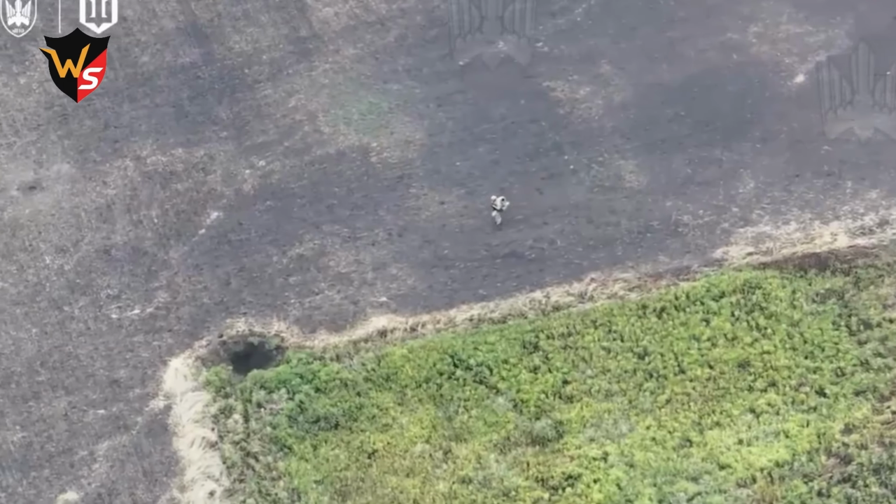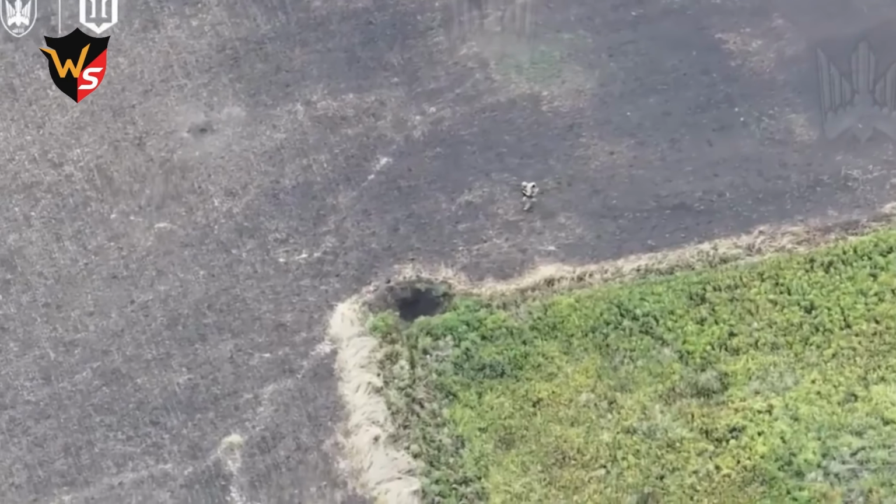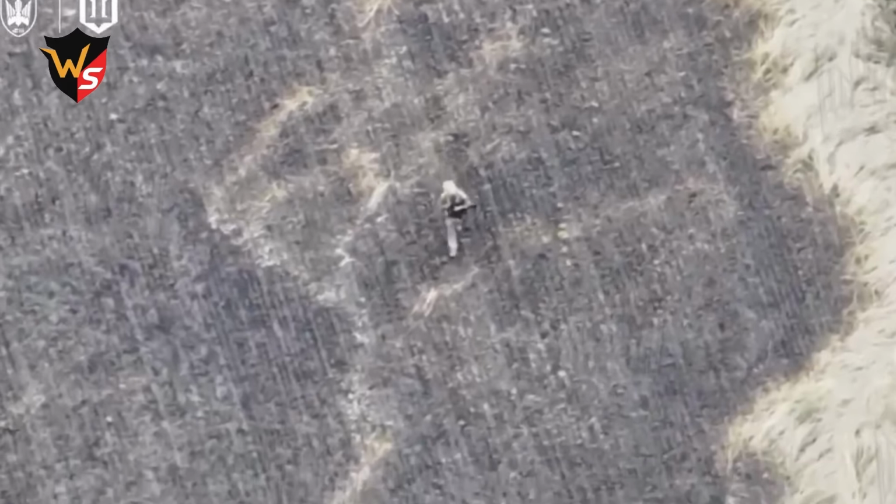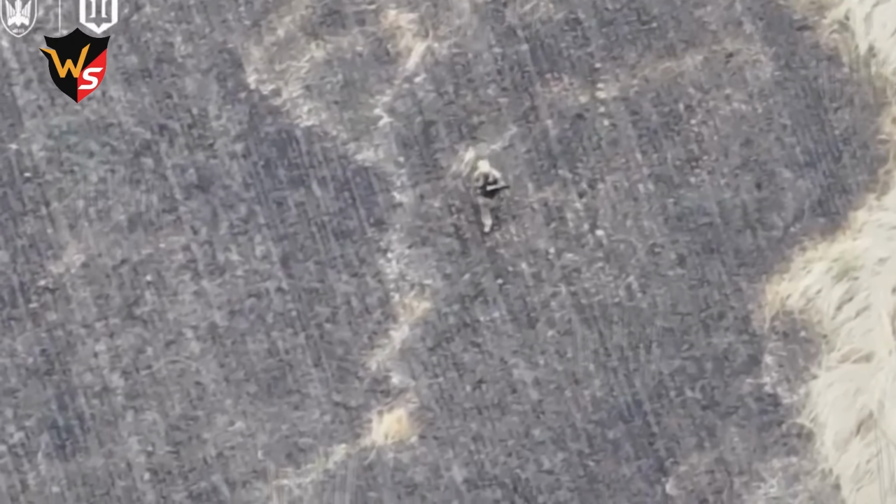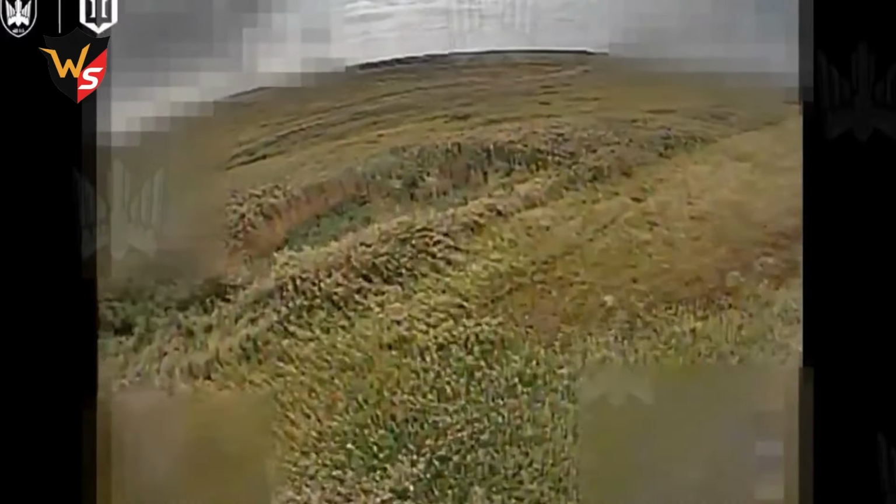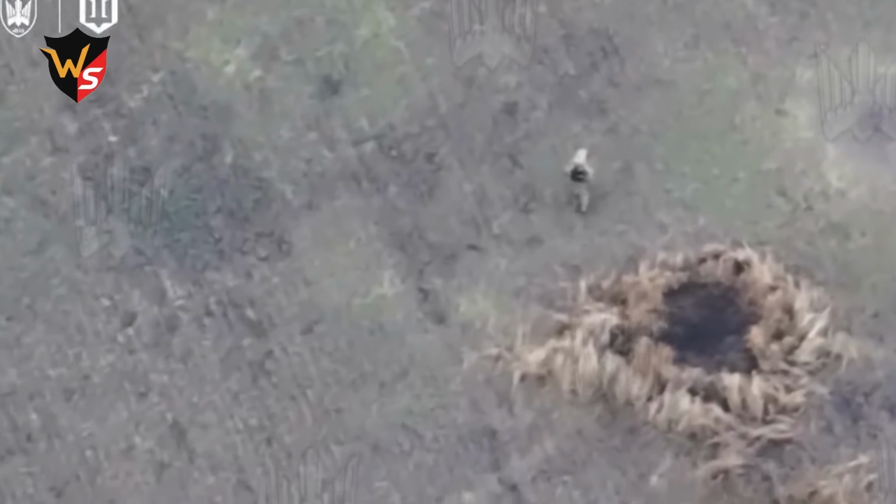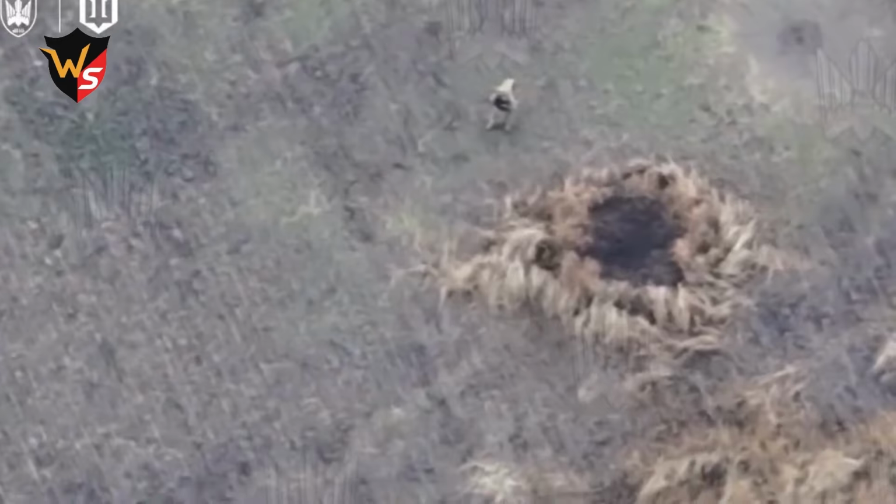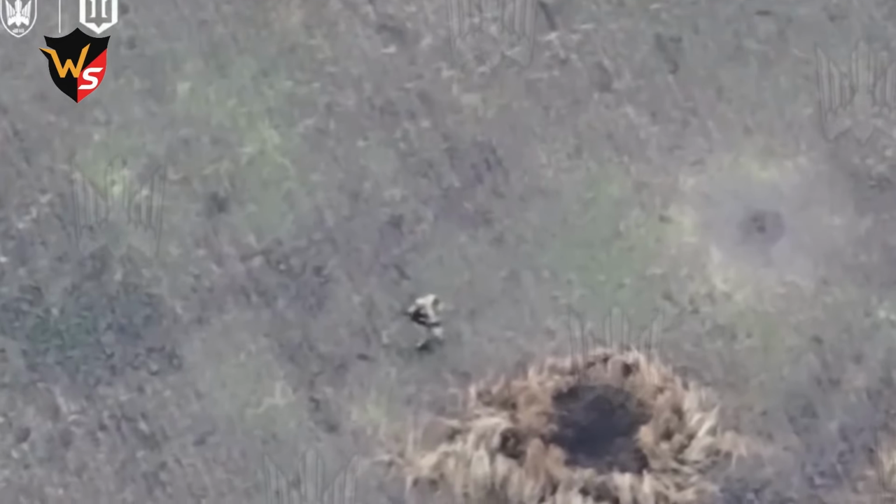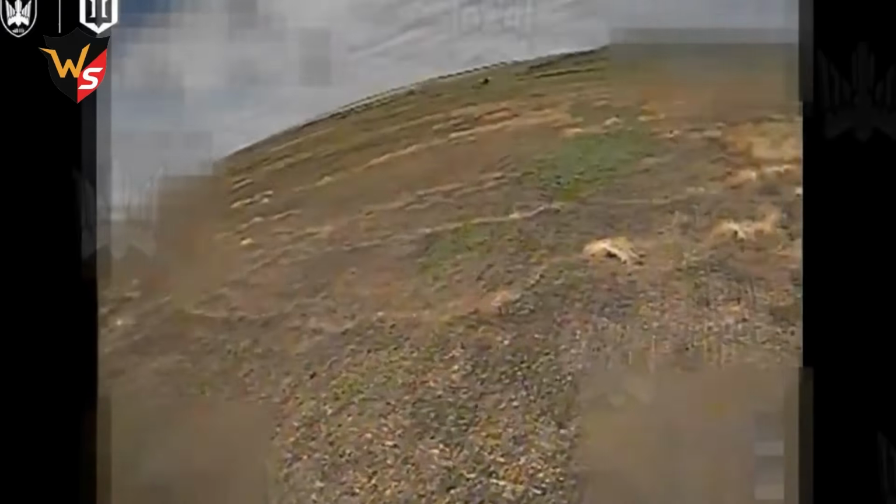Once again, a lone Russian soldier is spotted in open terrain by reconnaissance drones. Notably, this soldier was in the Andria area, which Russian forces claimed to fully control. After tracking him for some time, an FPV drone was deployed. The soldier notices the rapidly approaching drone and fires several shots in an attempt to shoot it down. Hitting these small, agile drones is extremely difficult. The drone's first maneuver misses, but it immediately circles back for another strike. The soldier fires again, but fails. There is no second chance. This time, the drone pilot flies lower and precisely targets the soldier.